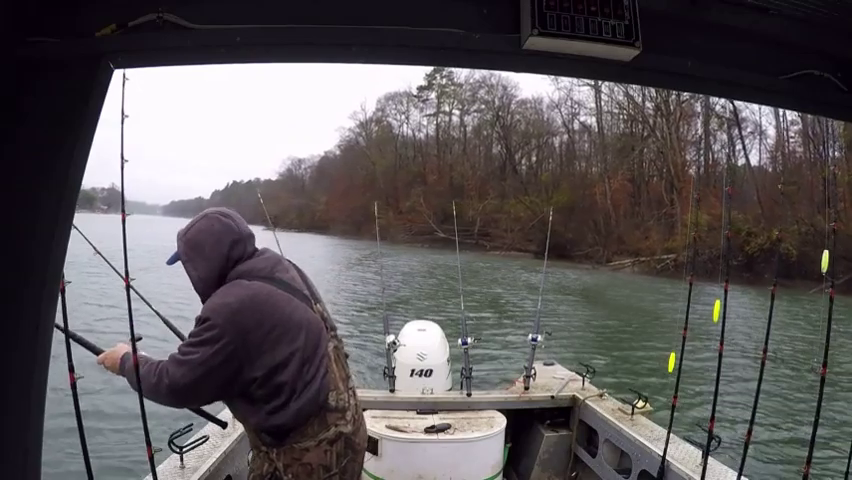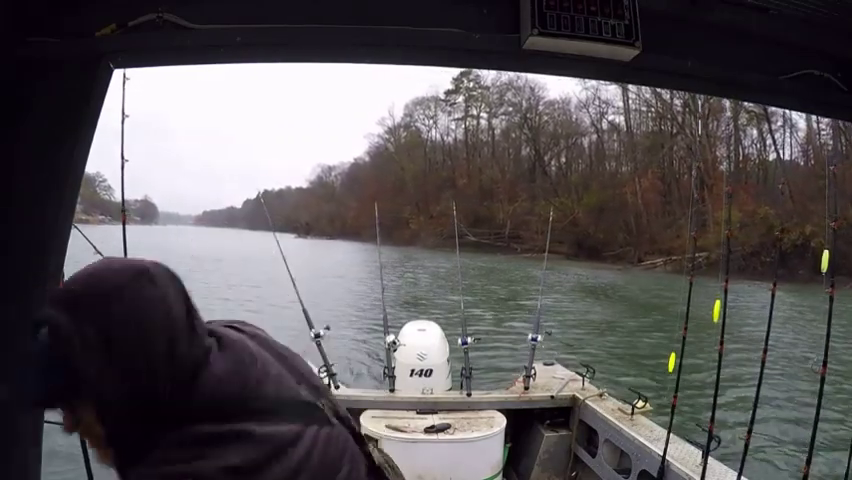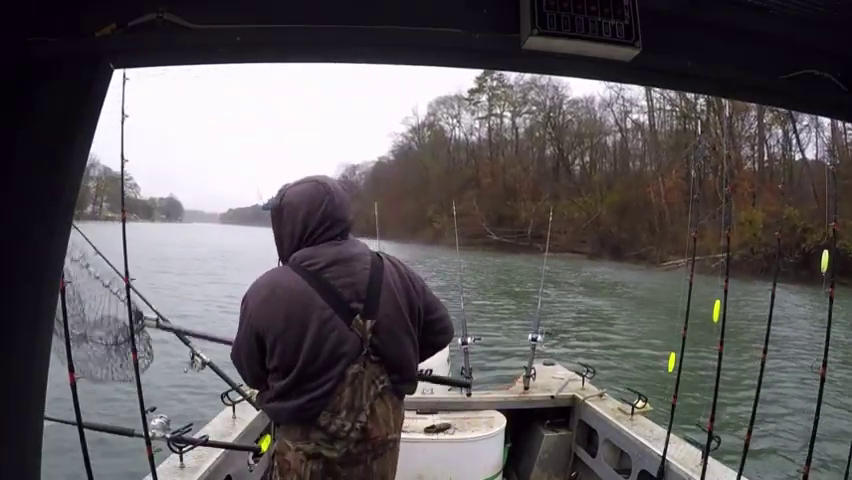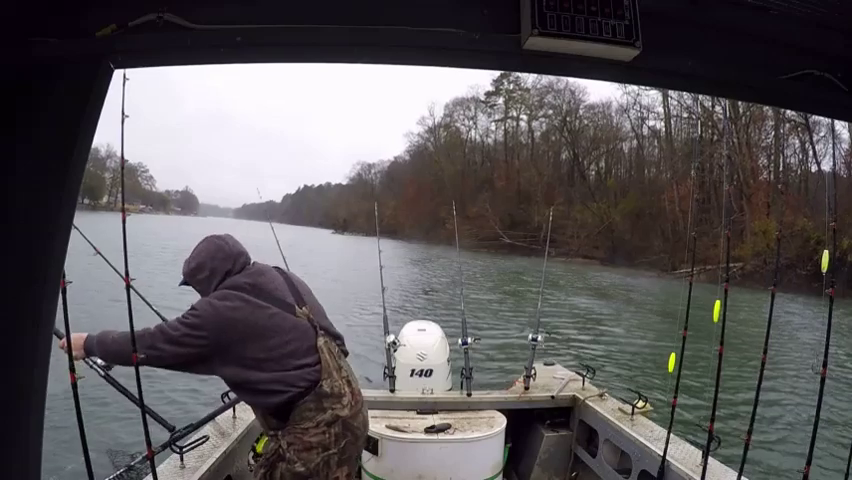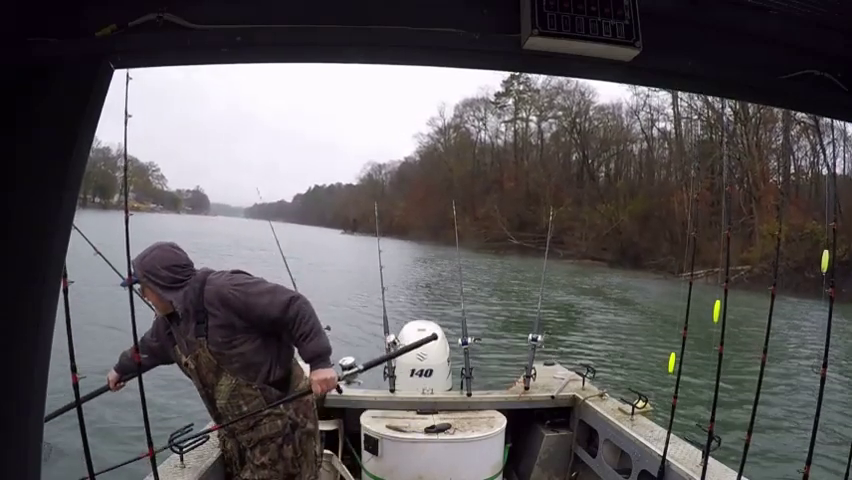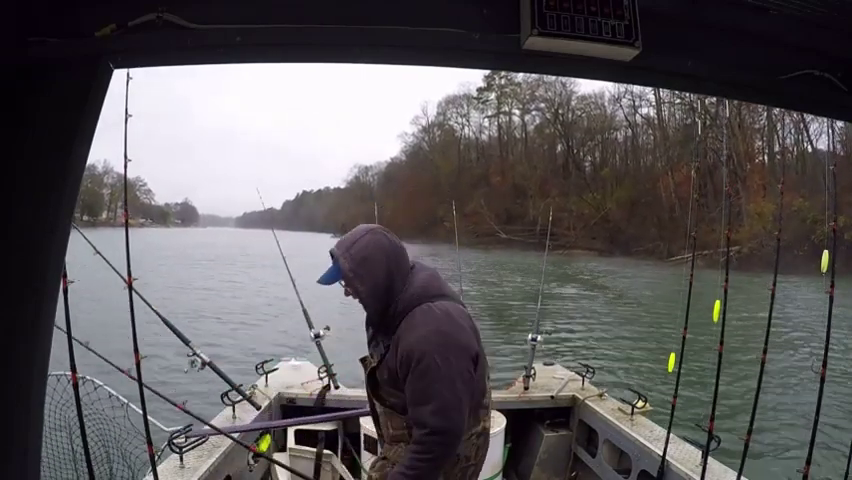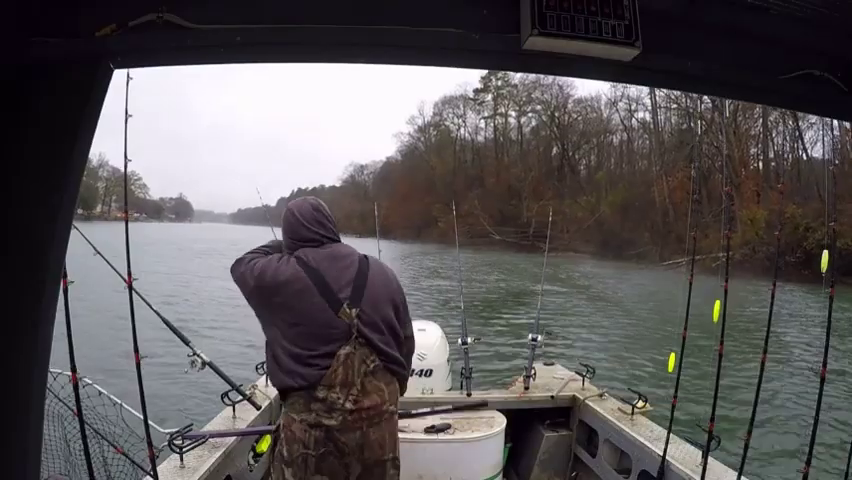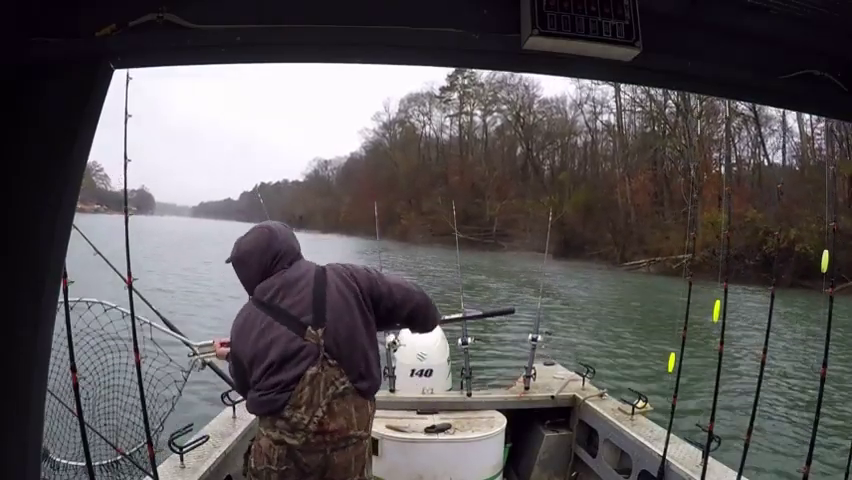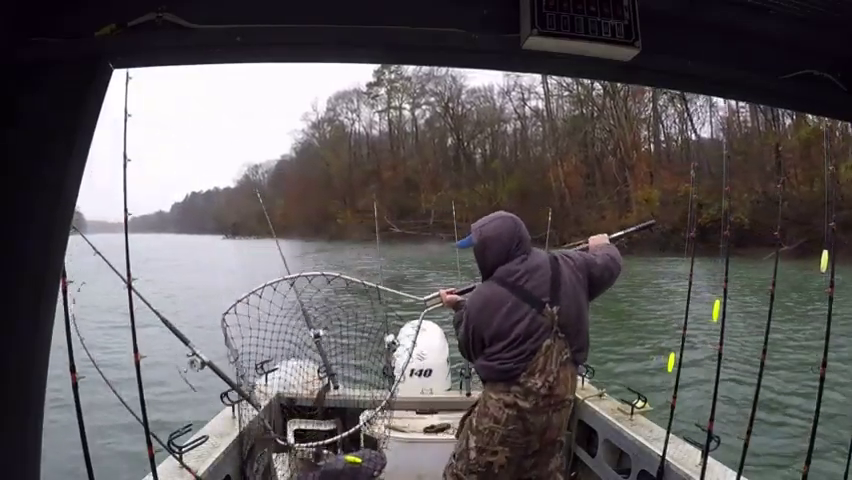Looks like another one in the mid-20s. I think I'm getting this one up front. Oh, that was quick enough. Maybe a little bigger than the last one. A little bigger.